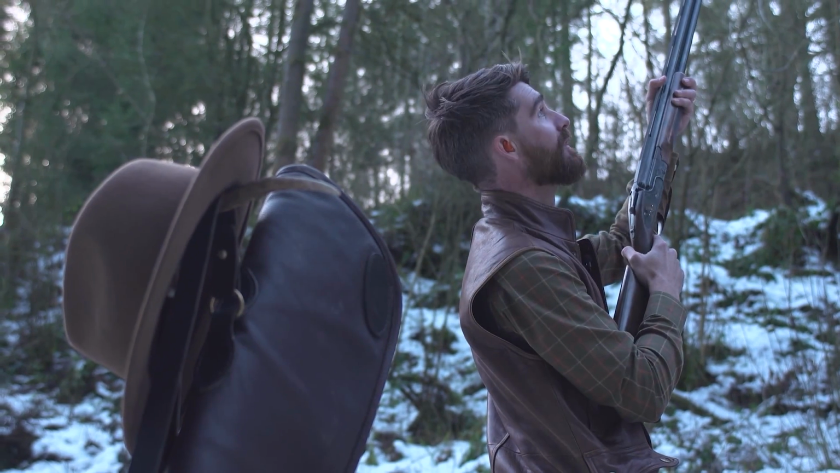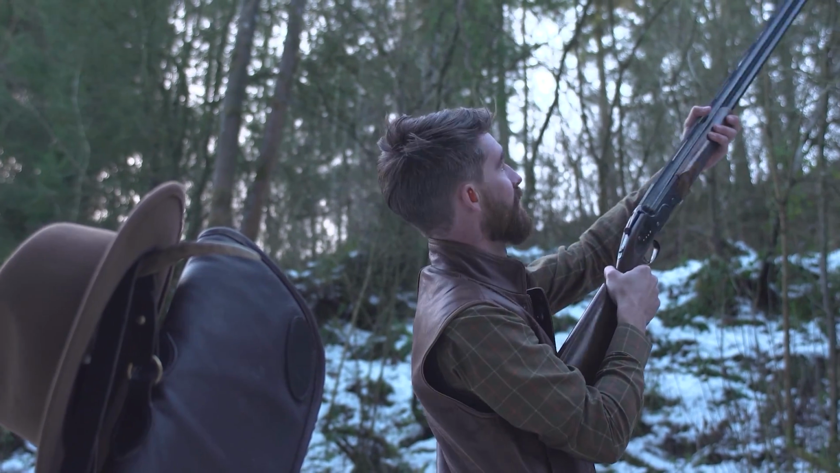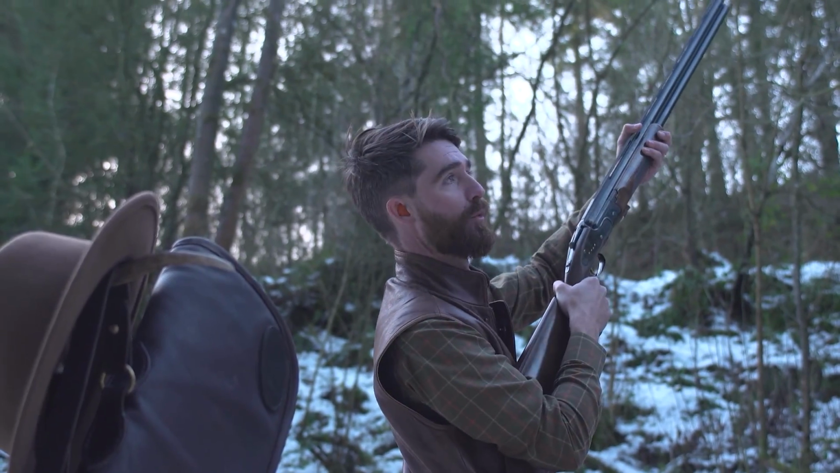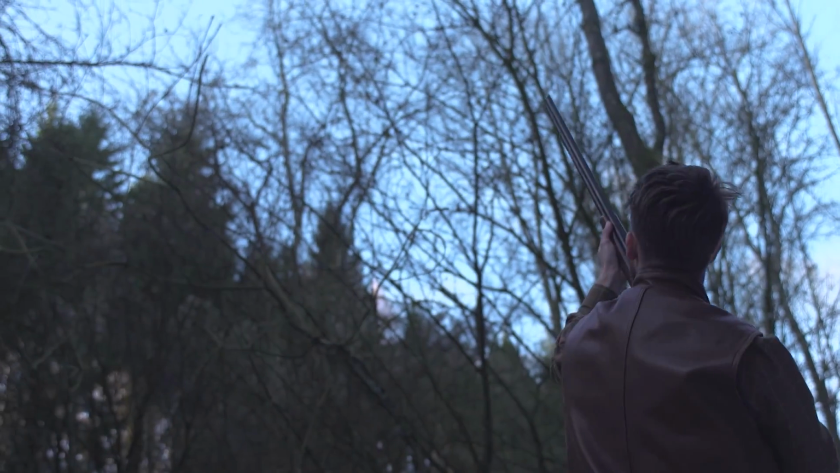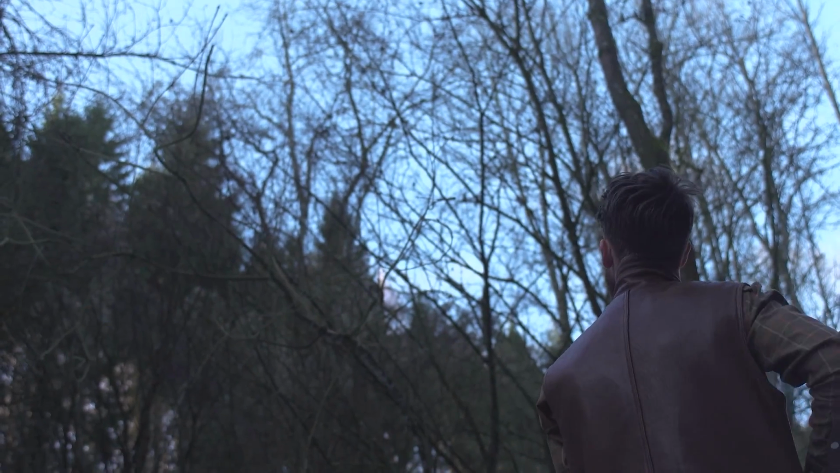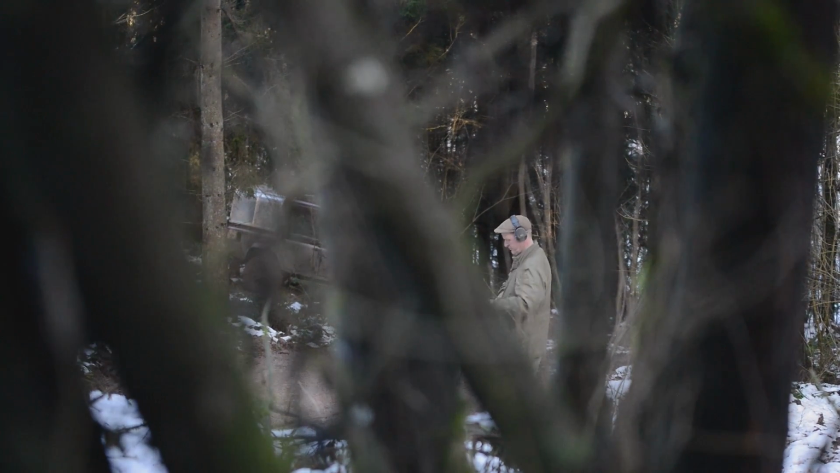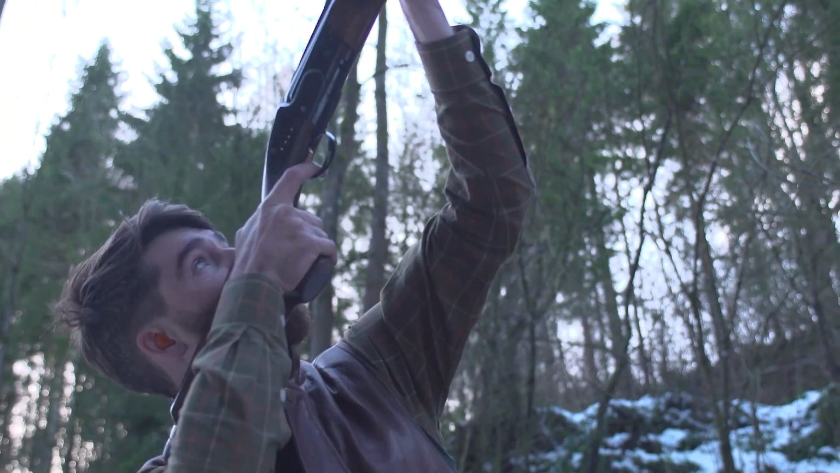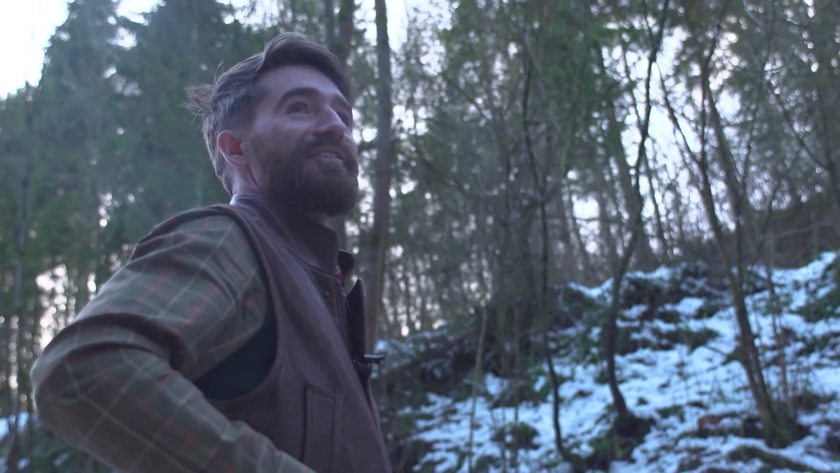Like I was saying, the birds are just going to be flicking out like this, and like that bird there, we'll get these really nice long crossing ones over the top of the wood. That's a good shot.